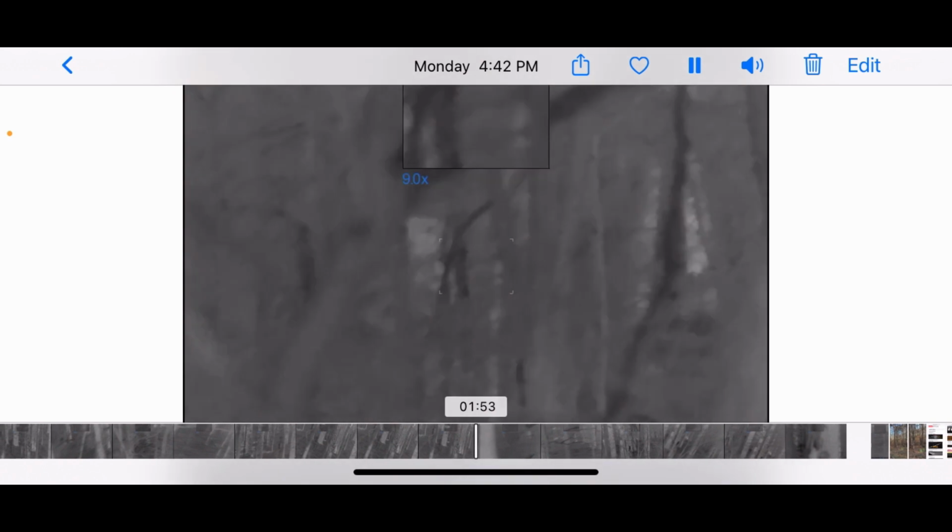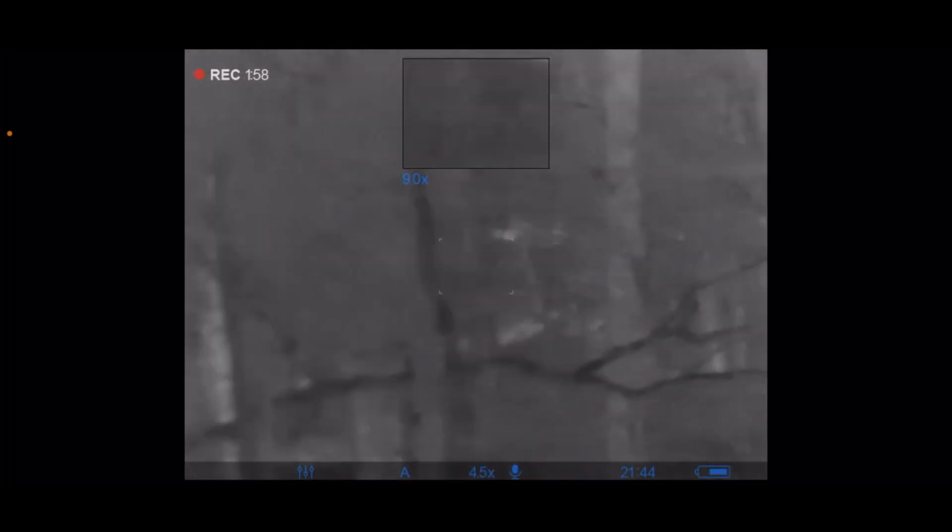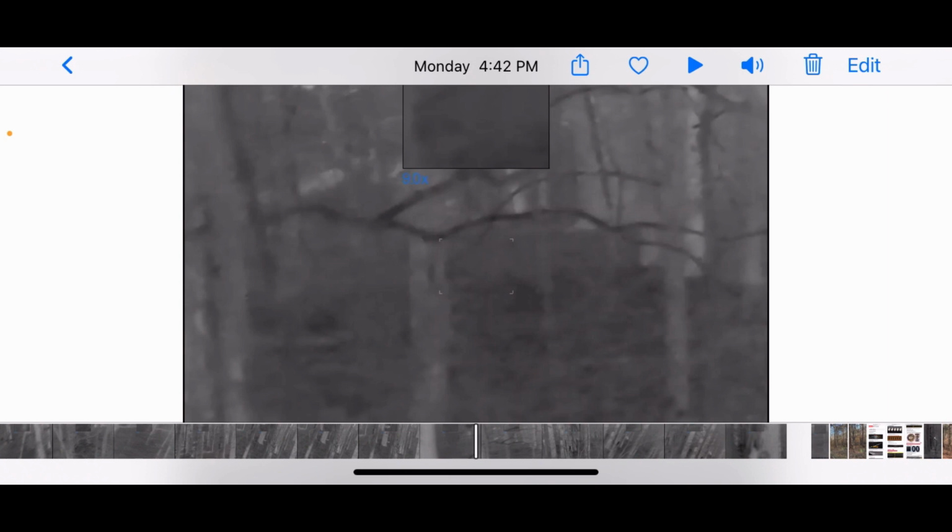Do it again. Now the recorder is not that great on here, but that was the wood knock.